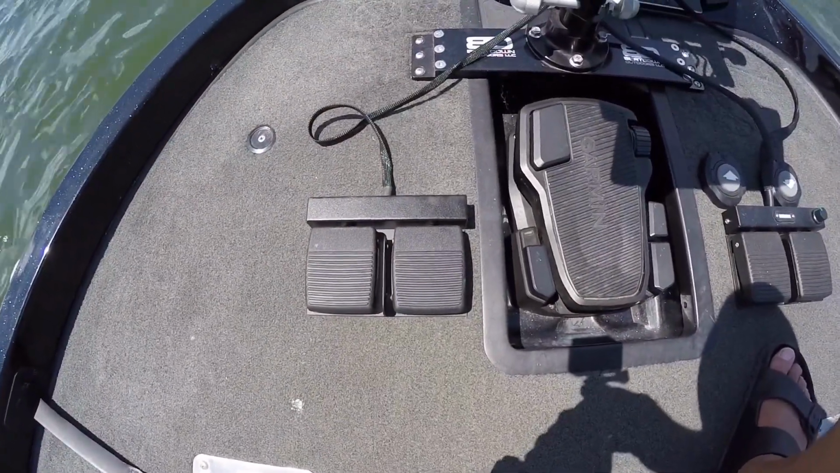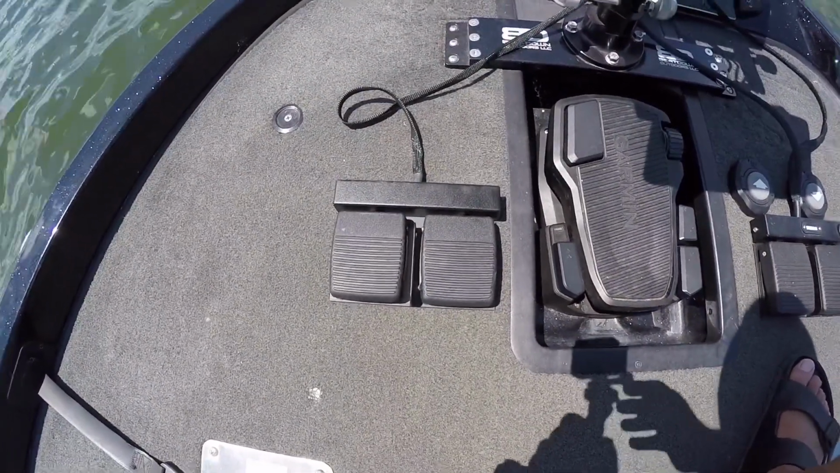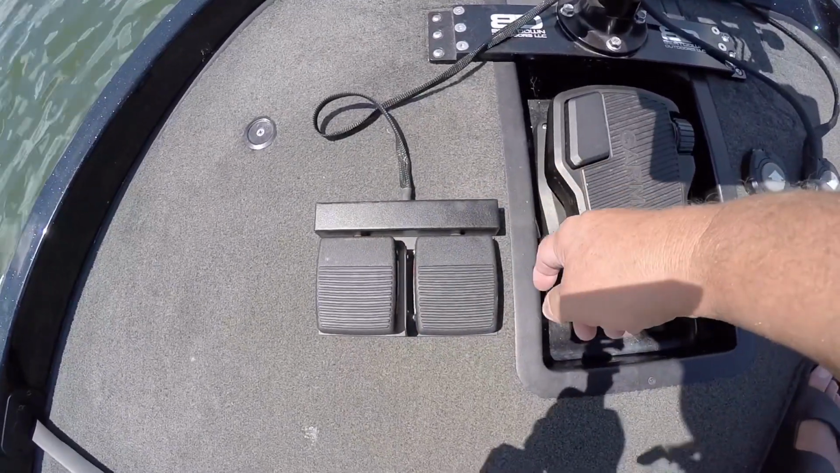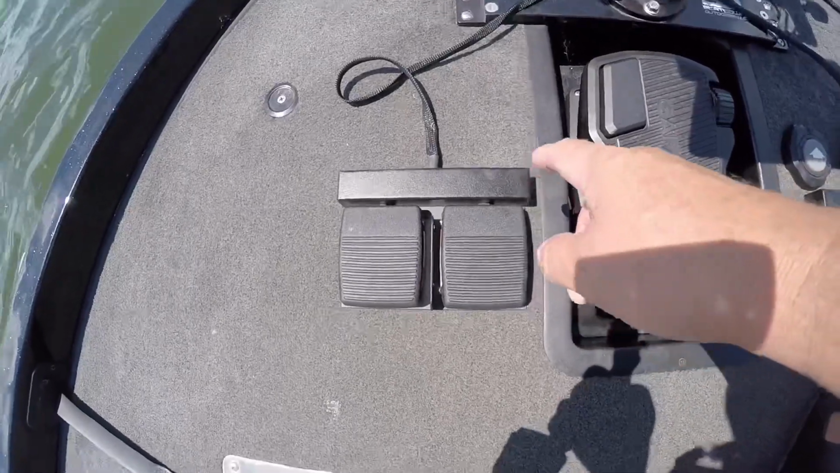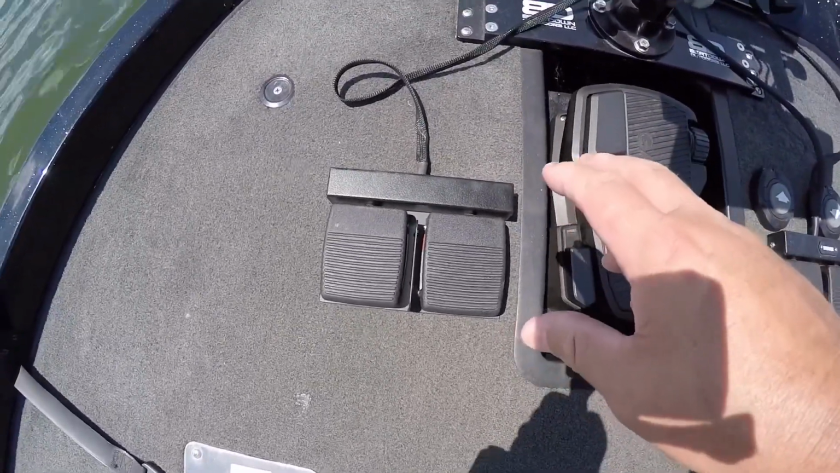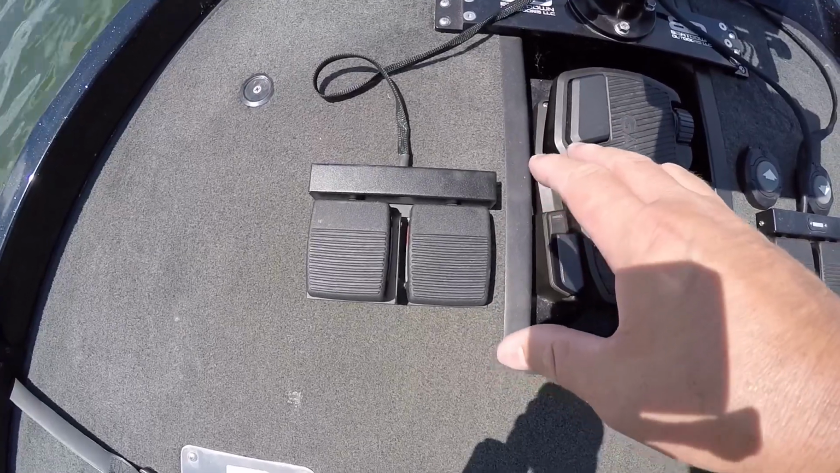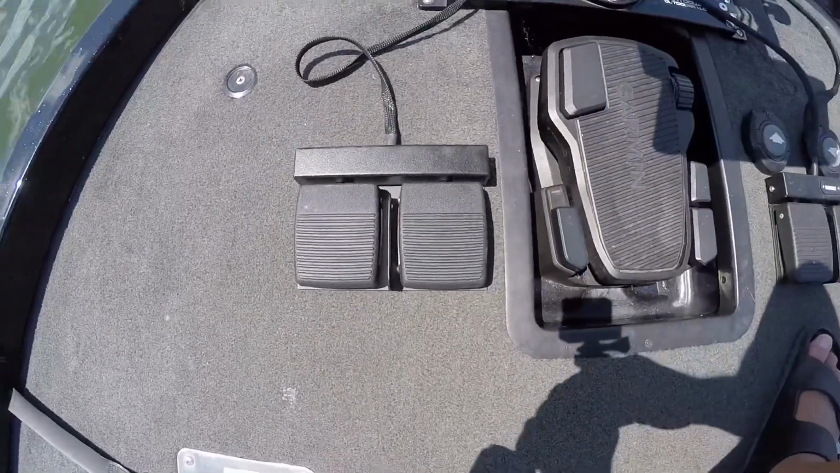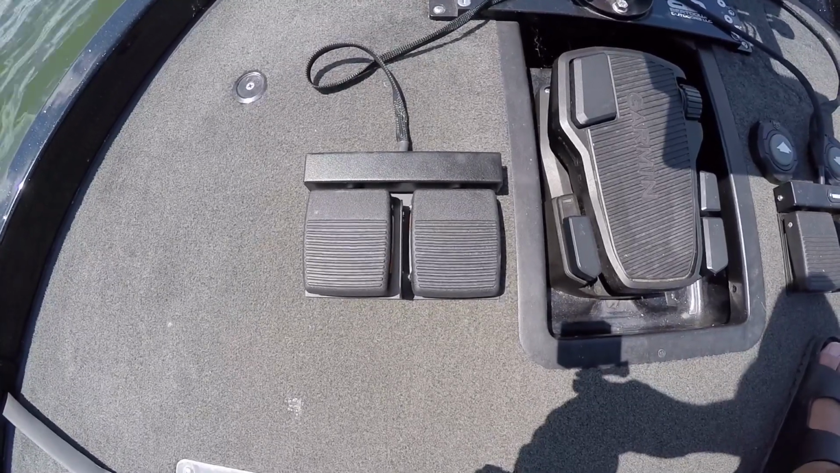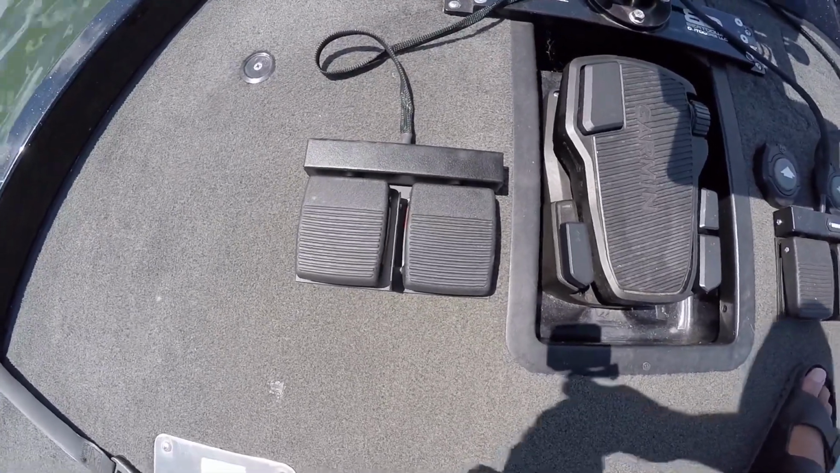This is the Pro model foot pedal. You can see it doesn't have the adjustment for speed or the indicator for the speed. But it's the same identical foot pedal that is very sensitive and should have no problem locking on a brush pile at the fixed speed. And I'll show you that here in a minute.